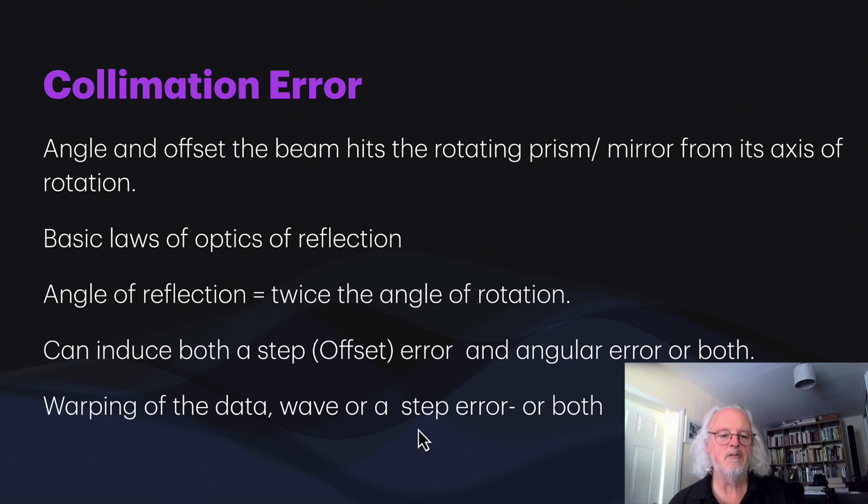Well, what does that mean? What we actually get is a warping of data. We're not getting the true horizontal and vertical. The distance might be perfect, but the horizontal and vertical angles we're getting and projecting out might vary. And we see this as a wave error, or in the worst case, a step error.